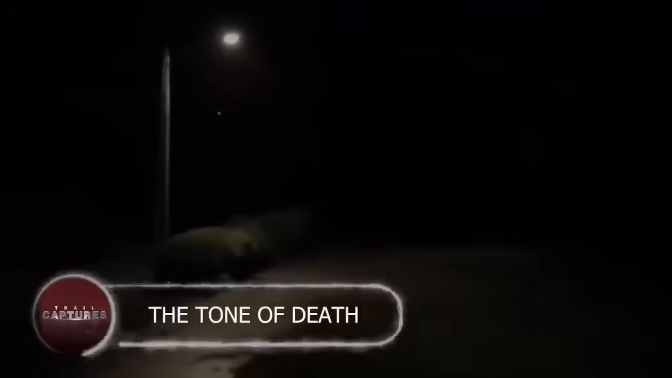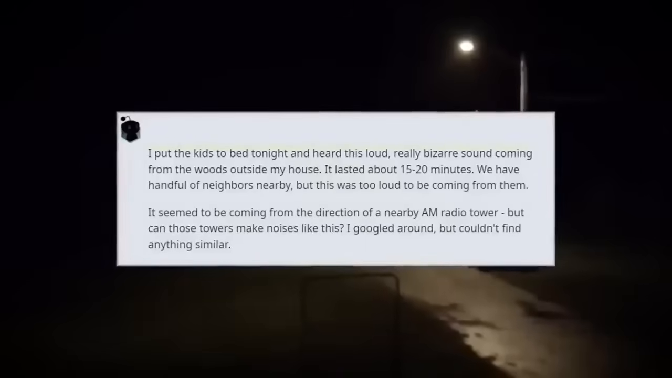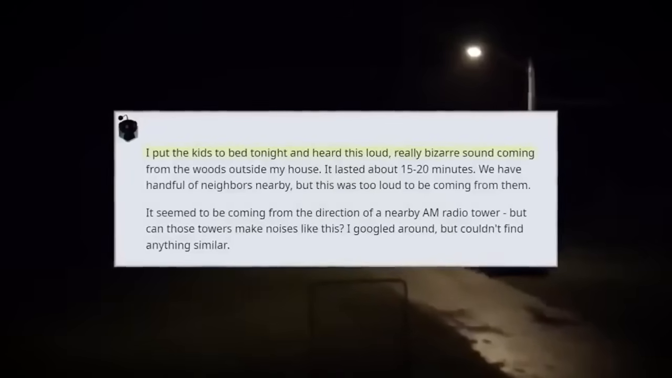The Tone of Death. In September of 2016, a Reddit post featured a video capturing a strange and eerie tone emanating from the woods outside a house, described as loud and bizarre.